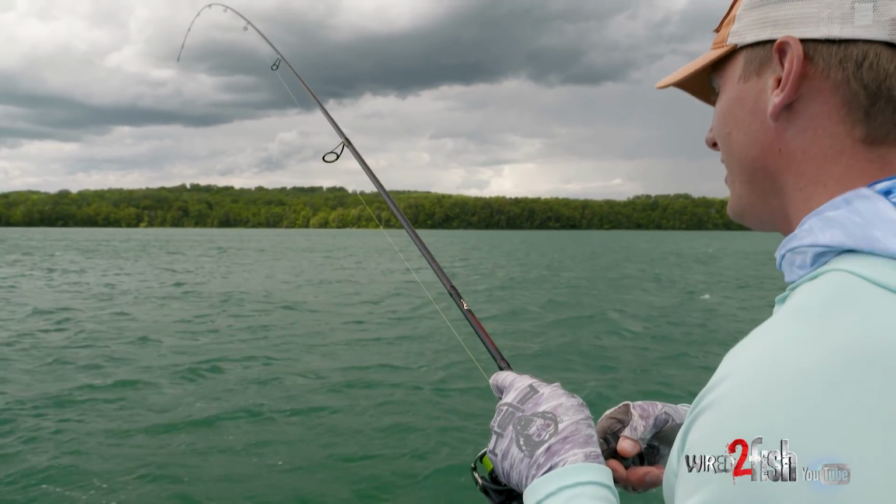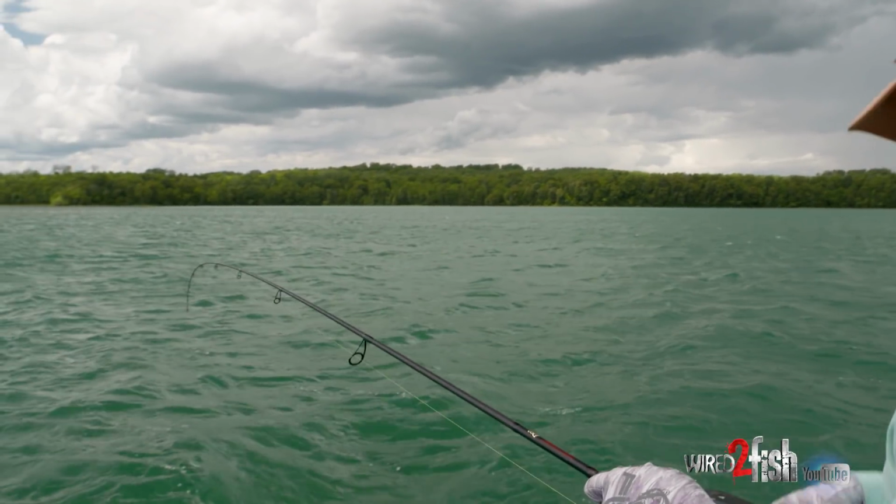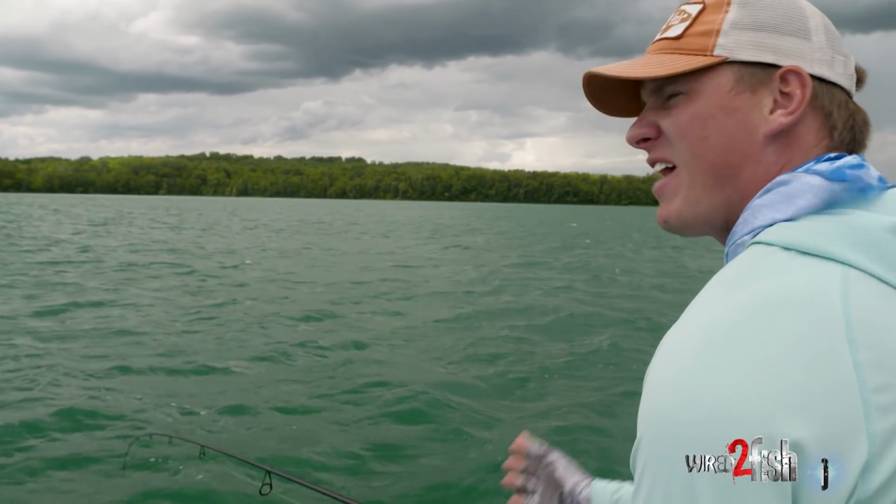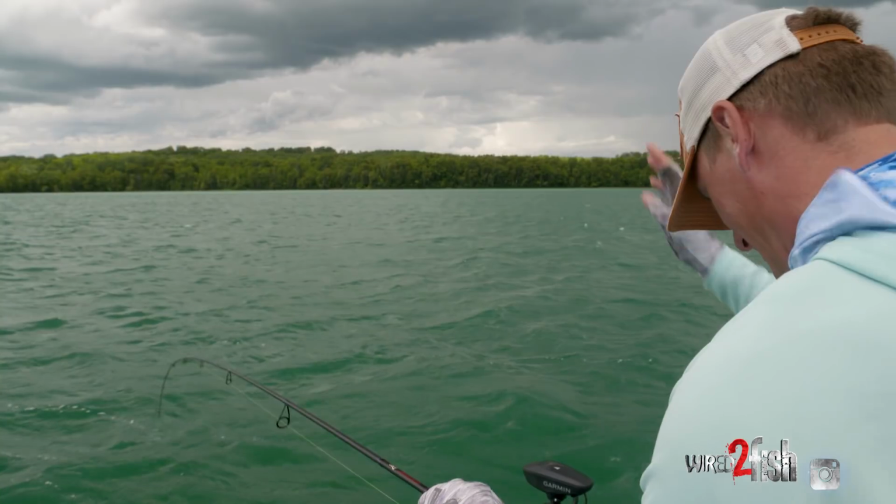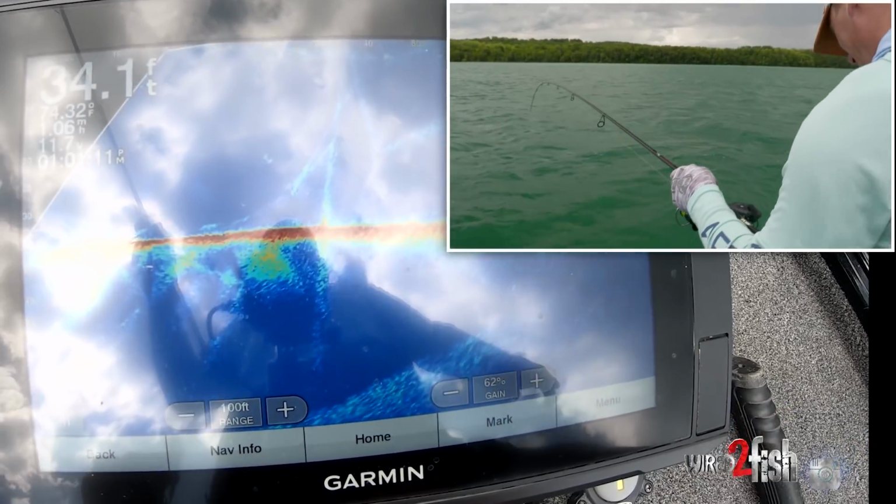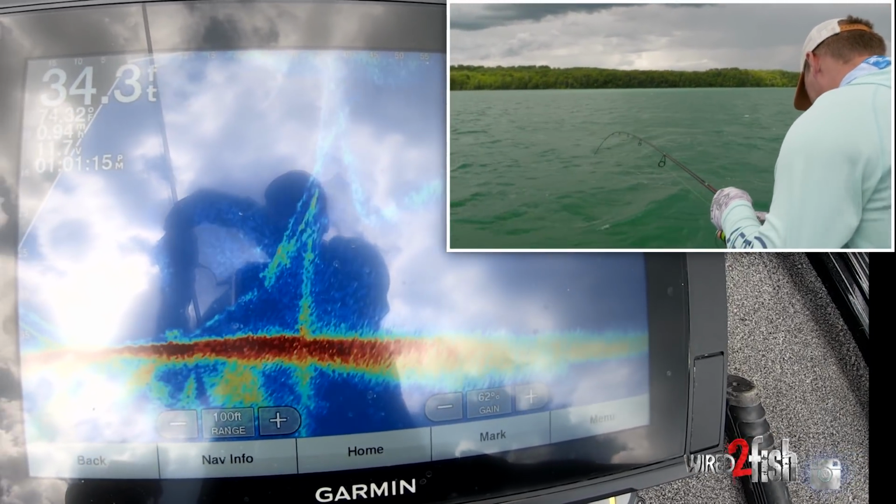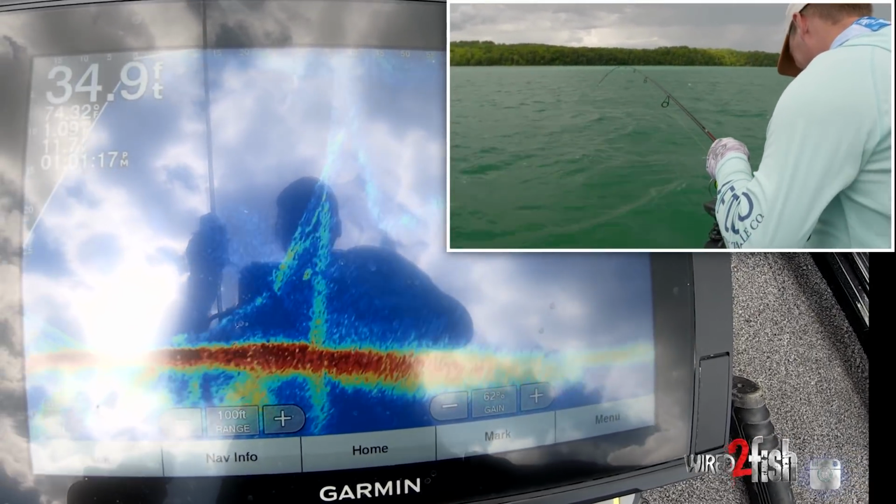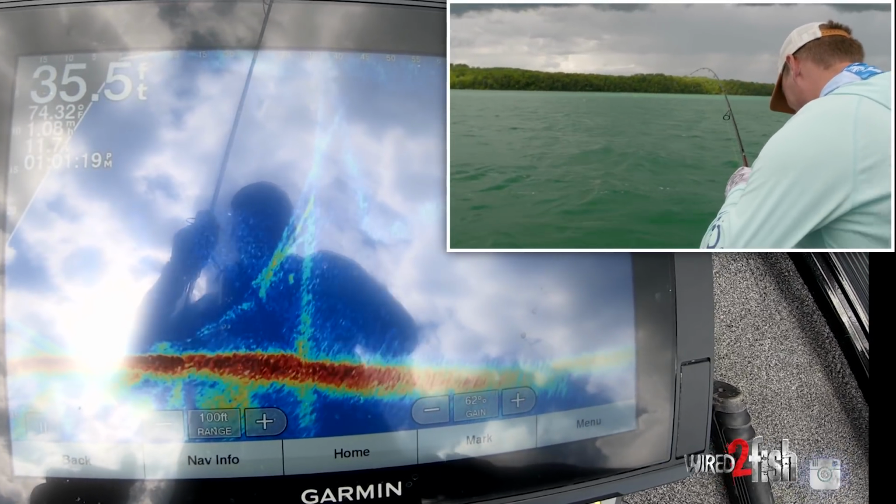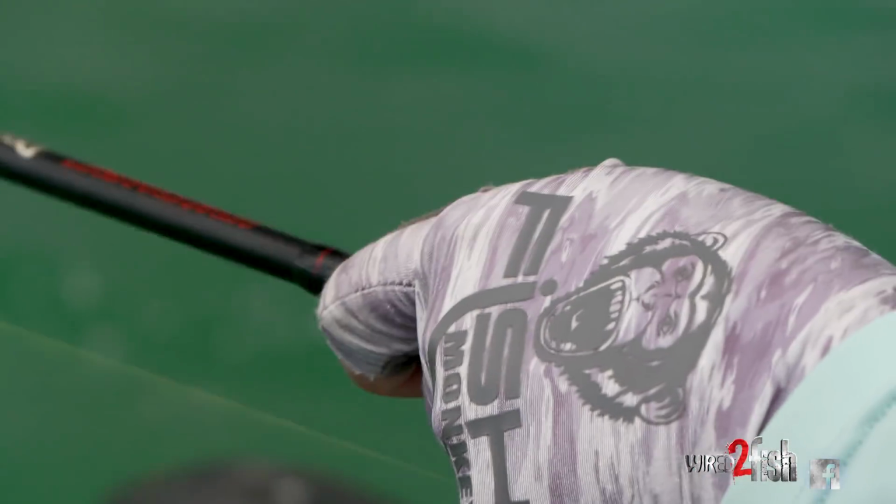This fish is just dogging me like a walleye would. He came in about 20 feet of water, no, 25 feet, big head shakes. Back down he goes, down to the bottom. 35 feet of water. You can see it's a good sized fish on LiveScope. It's a good sign it's a walleye, fighting like a walleye.